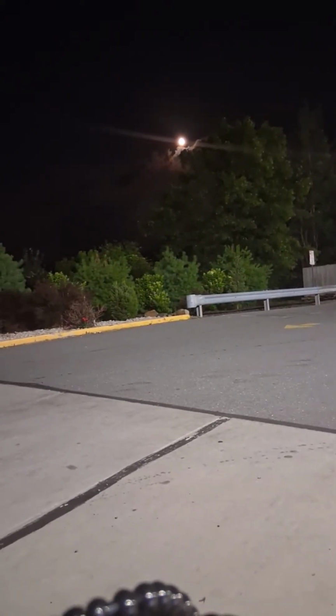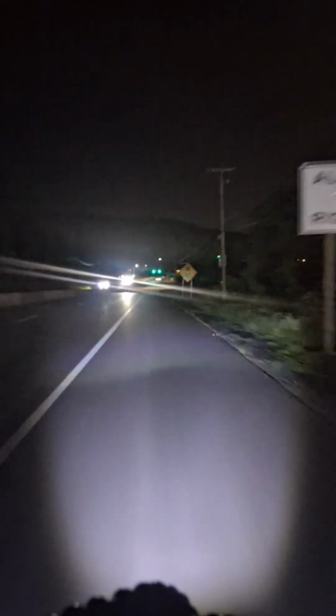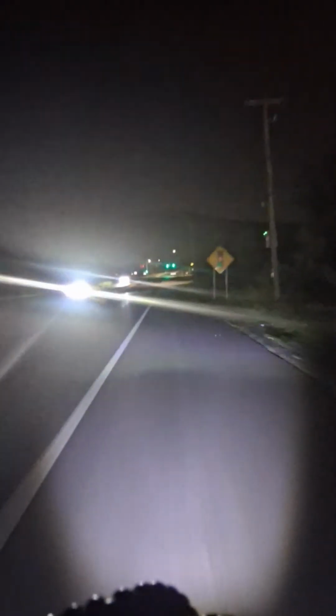There's the moon again right there. Gotta turn the light on. I am on the highway. I want to be seen. Yeah, we're gonna go check out some abando right quick. All right, y'all, we're gonna do some nighttime abando.